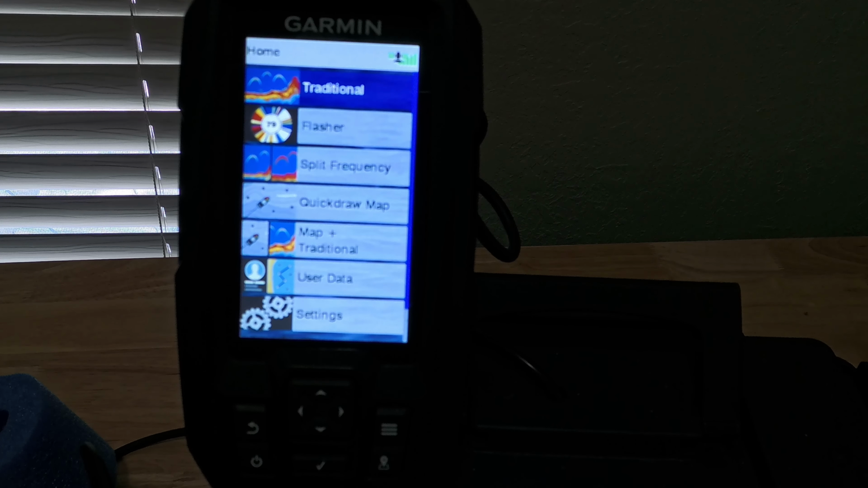It's going to allow you to find more fish, at least be able to see the trends of, hey, where are fish at certain times of the year, what's the temperature, and you can mark it down on your own or mark it on the quick draw map here and hopefully catch more fish. And I'm all about that.